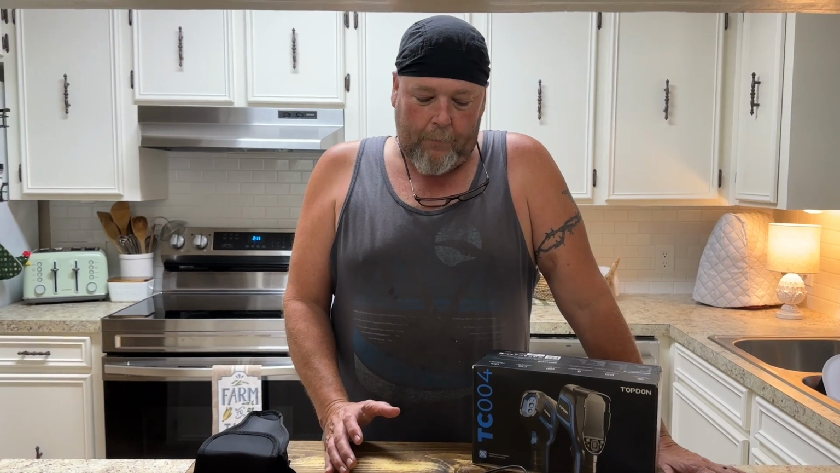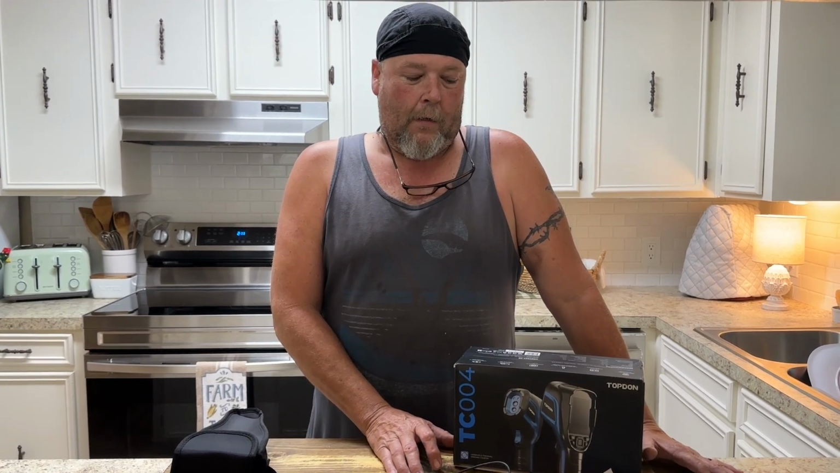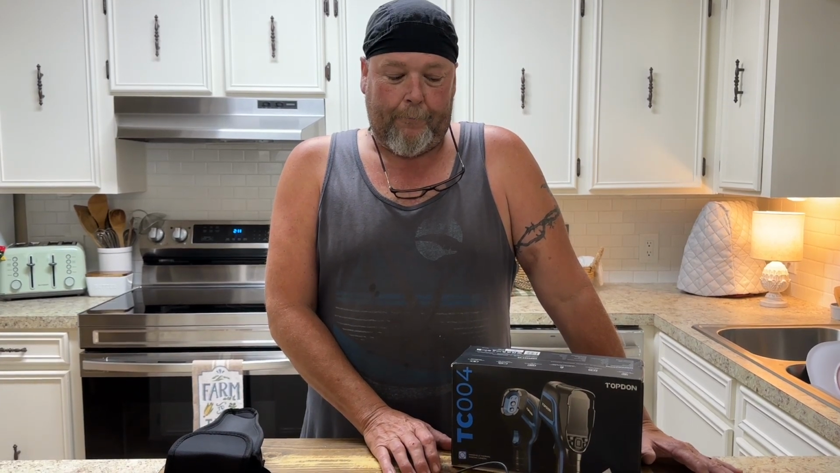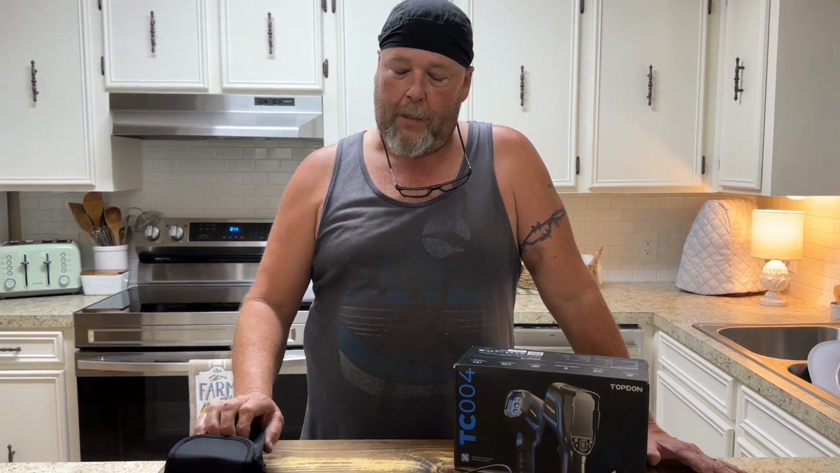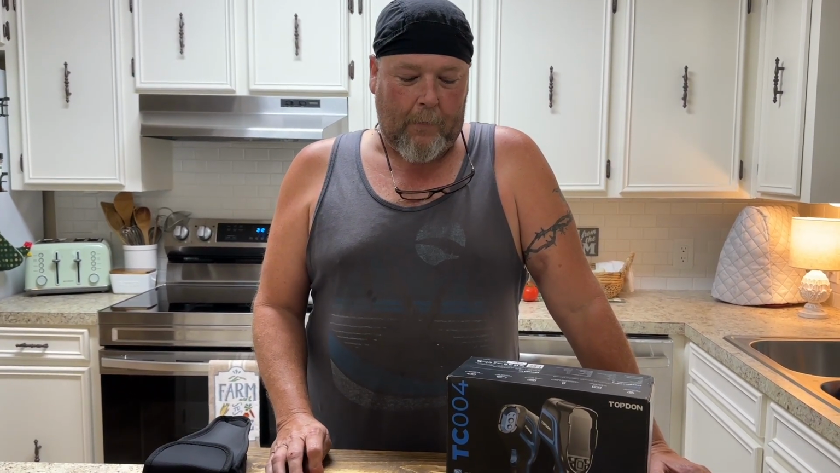Now, we use thermal image cameras at work quite a bit for troubleshooting engines in the dyno. So we're familiar with using one. The one that I use every day is a very high quality, top of the line camera, handheld, just like this right here. I have compared the two and I'm really impressed.